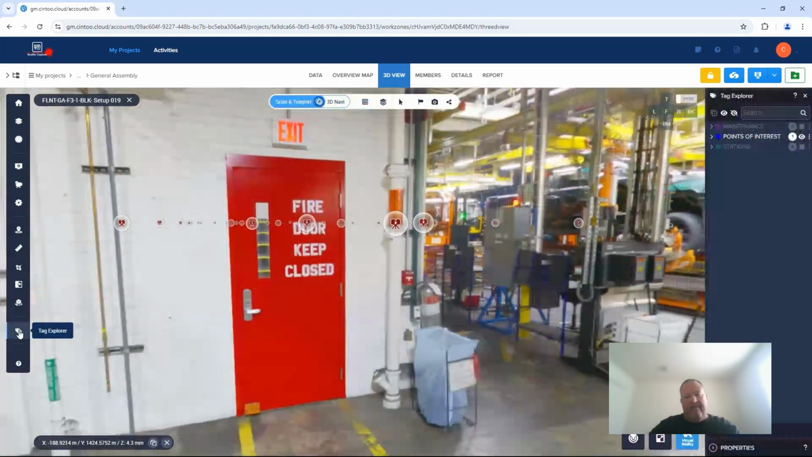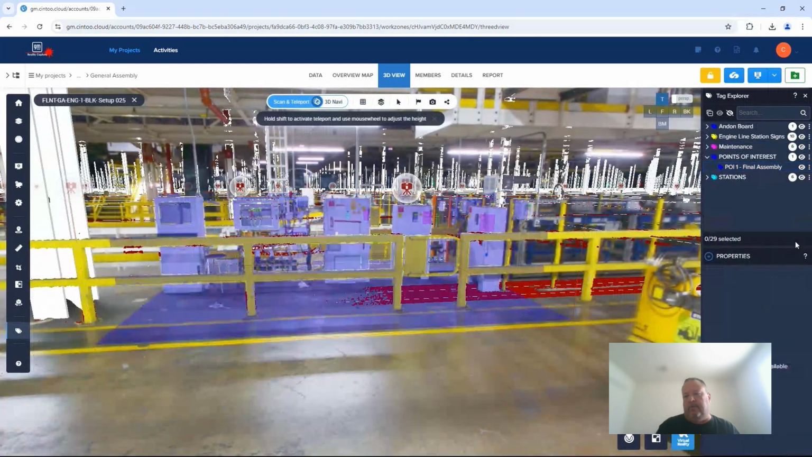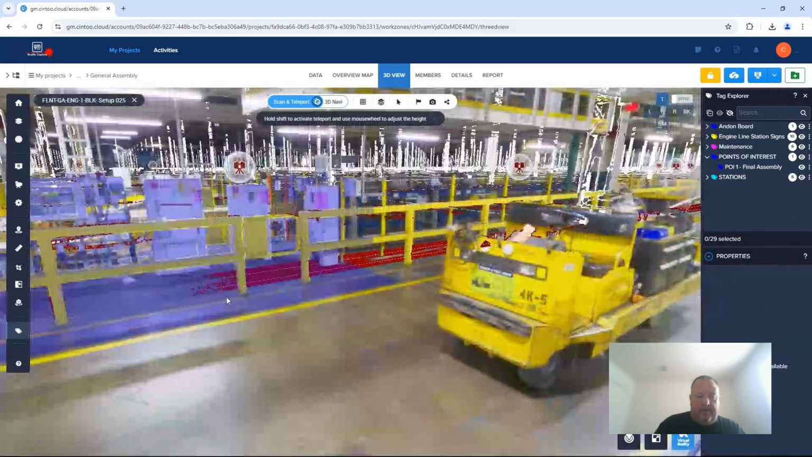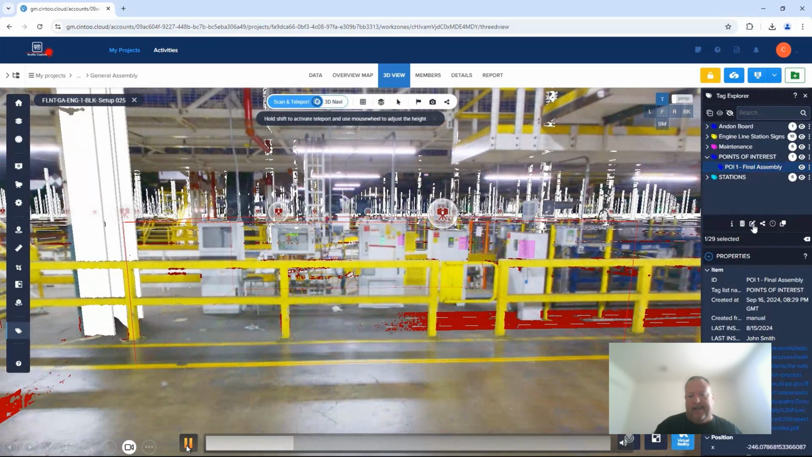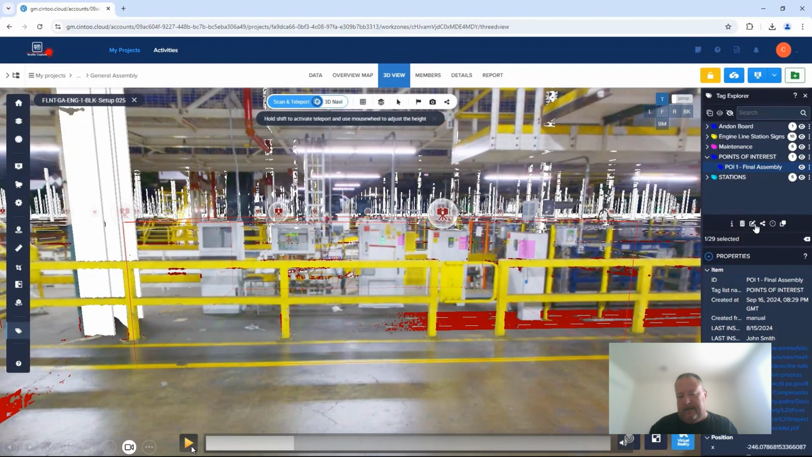But we have the point cloud data, we have all of the really fantastic information here, and this is just building on the tools that were already there. Our facilities are extremely complex, and they're hard to get around if you've never been in one. Even if you've been in one general assembly, it doesn't necessarily translate to the next.